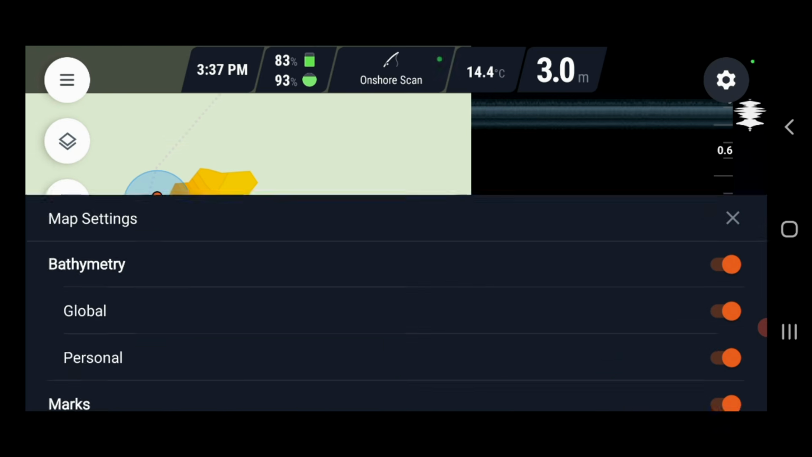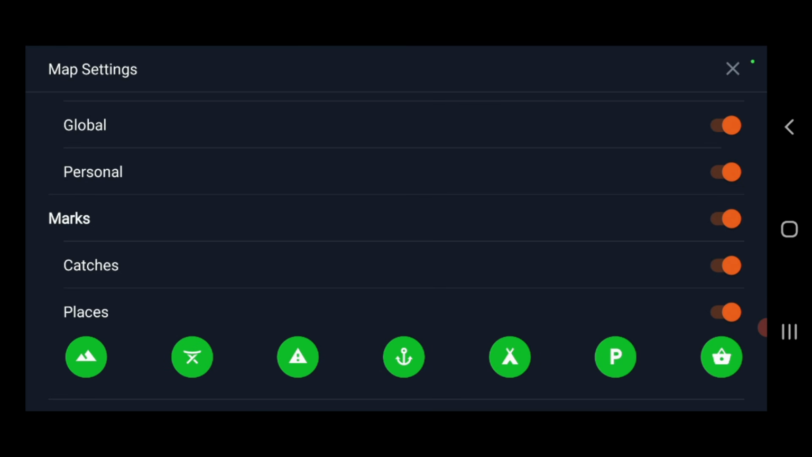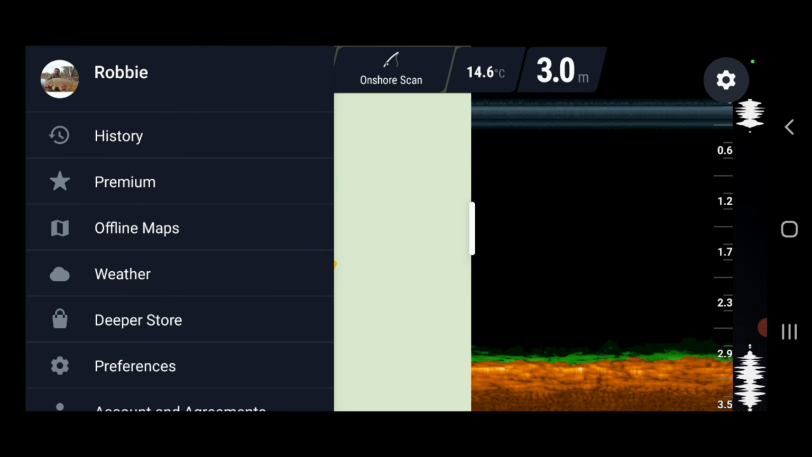Then this little button here above that has quite a few settings. You can choose what you want to add here. If I decide to mark this spot, if I want to mention that it's got toilet facilities or an anchor, or I can camp here, I can add that just so that when I'm looking at my maps, I can see that it's a good camping spot and whatnot. I generally don't use these features. And up the top left here, I can go to my own maps. If I hit history, it'll show me all my own scans.